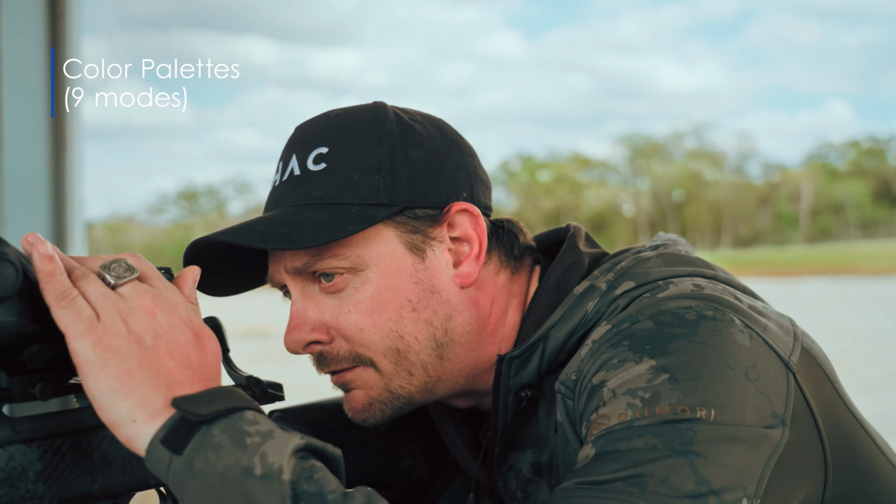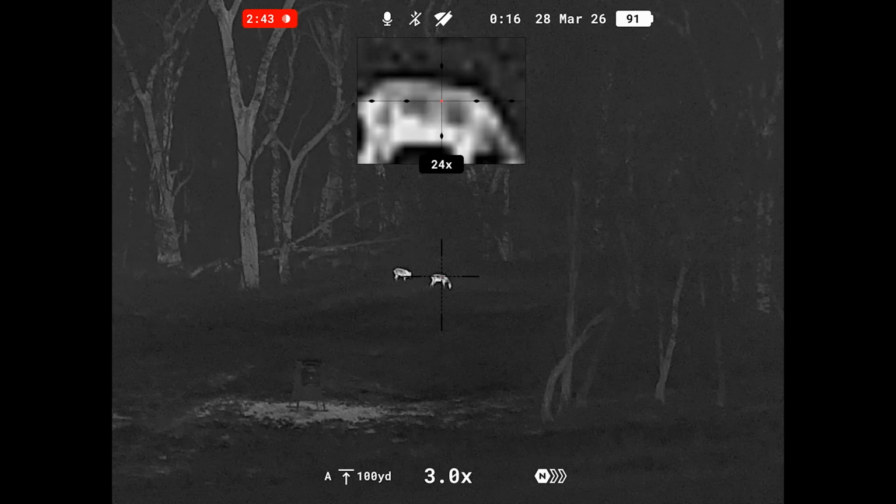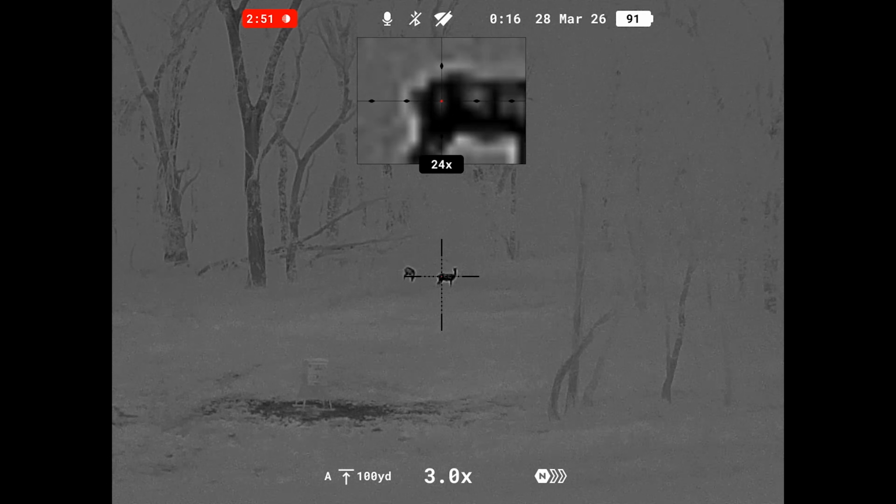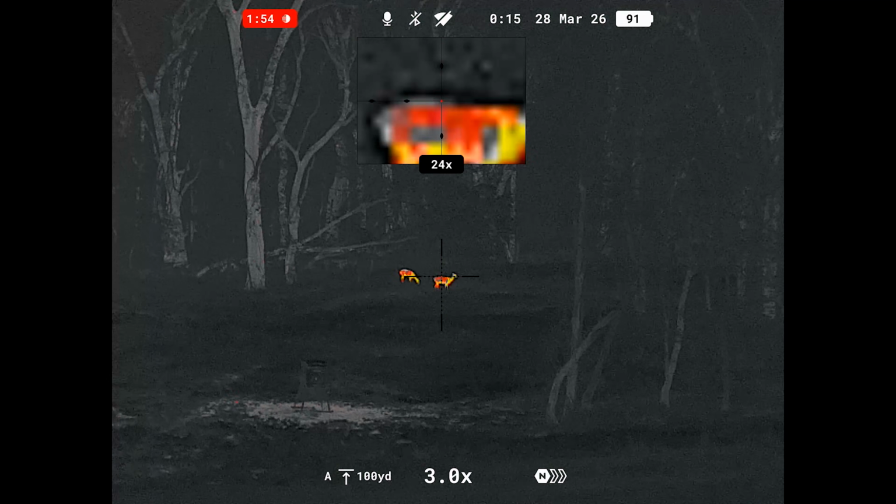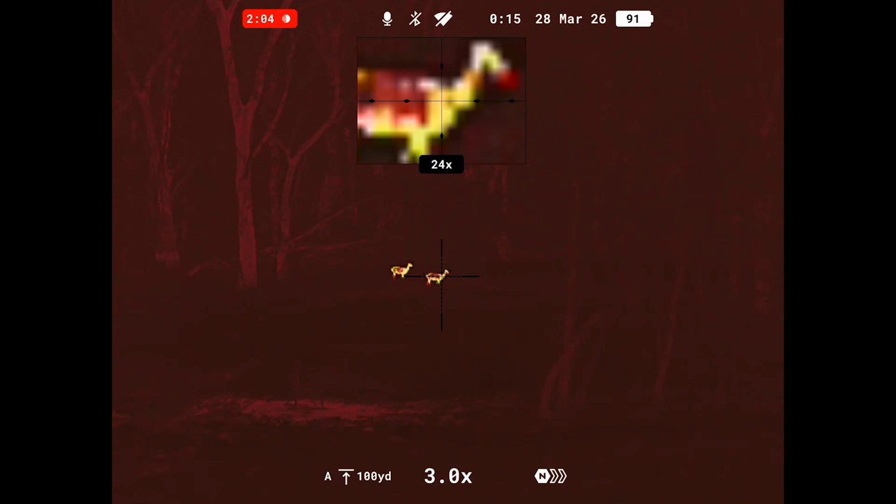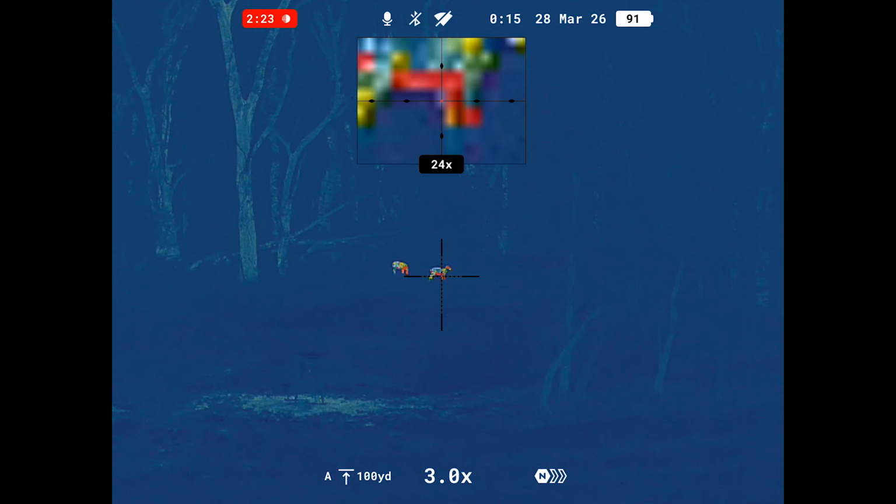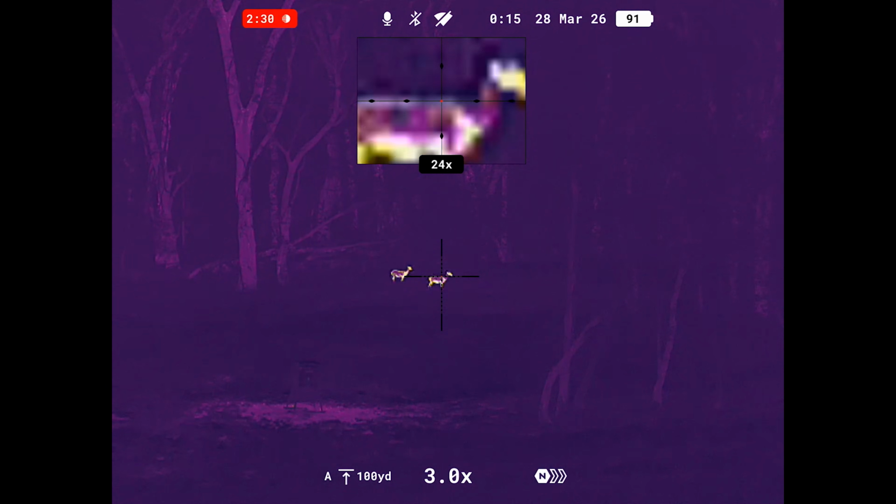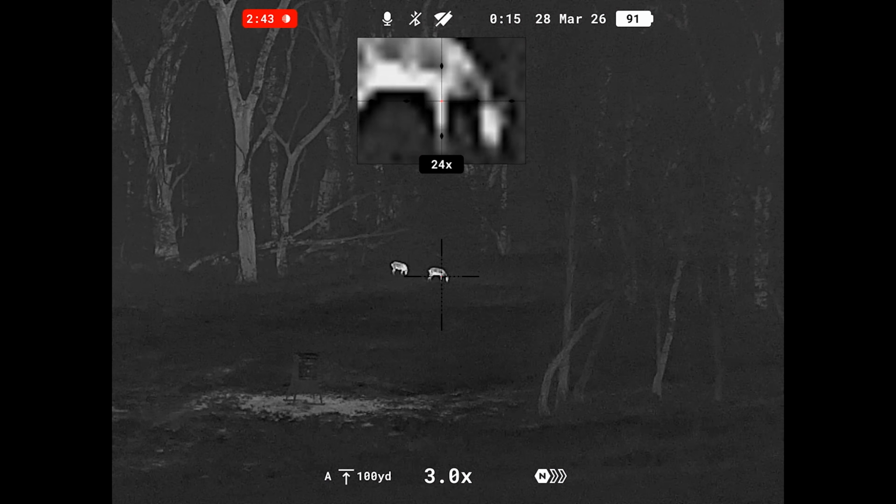Okay, so let's go through the different palettes. We've got 9 of them, and the first one that we're having right now is white hot, and we'll go to black hot by pressing this button to the left. Long press, goes to black hot, green, red hot, red monochrome, rainbow, ultramarine, violet, sepia, and then we're back to white hot.